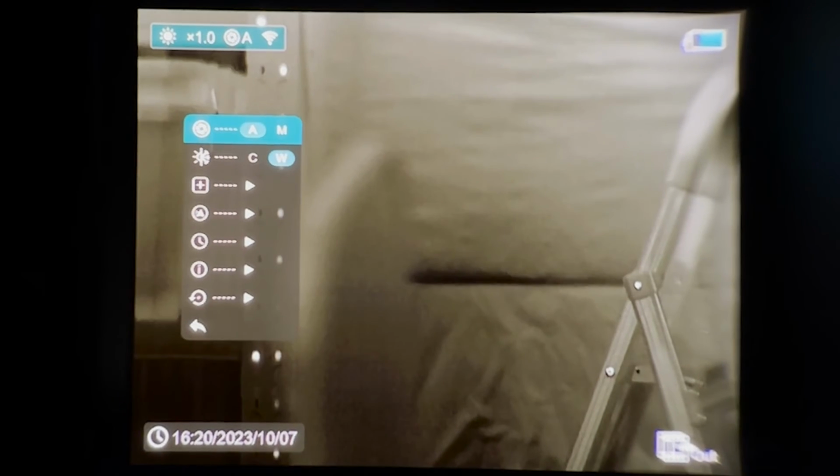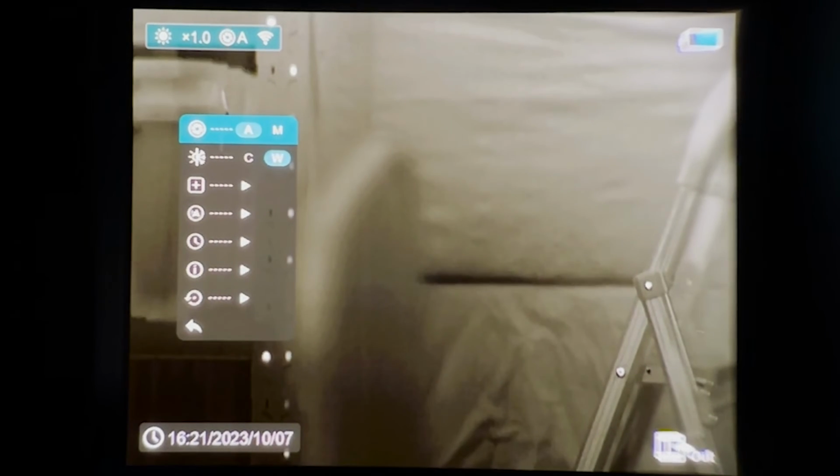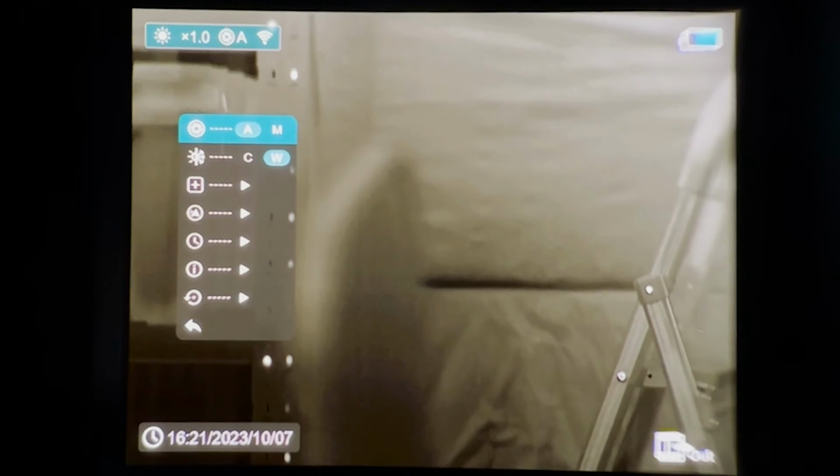Now the first option in the next menu is calibration. We have automatic and manual. All right, to do a manual calibration, if you have it activated, you've got to single press both the rangefinder and the record buttons at the same time. Now that'll do a manual calibration.